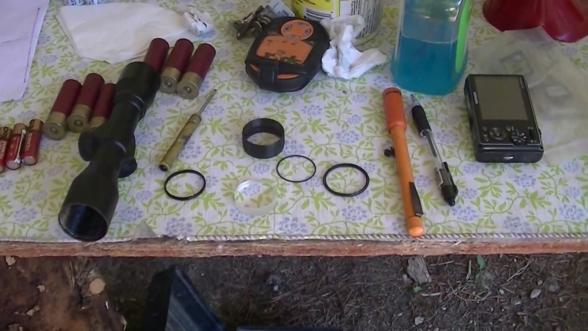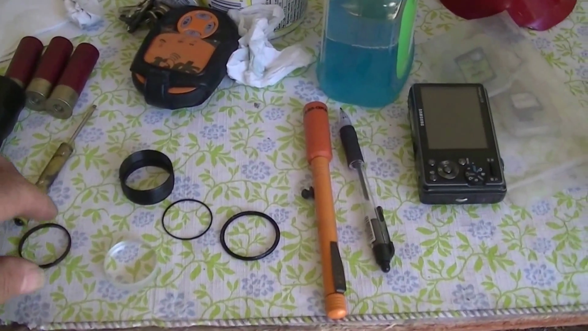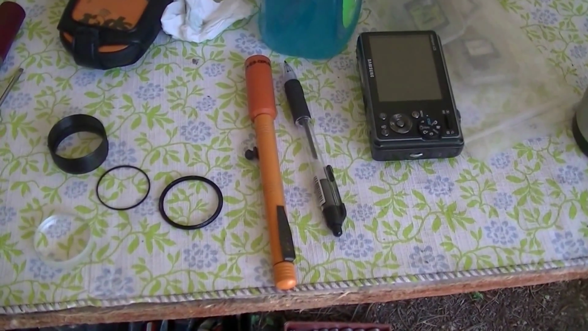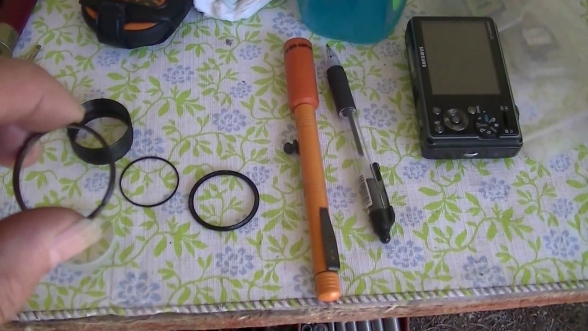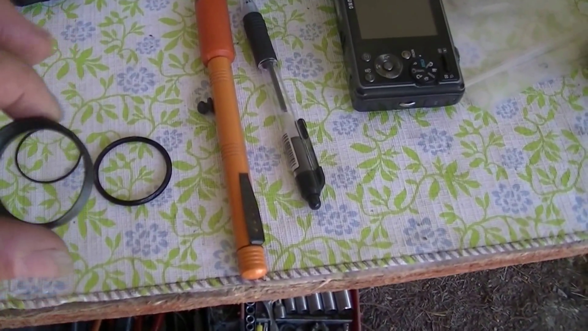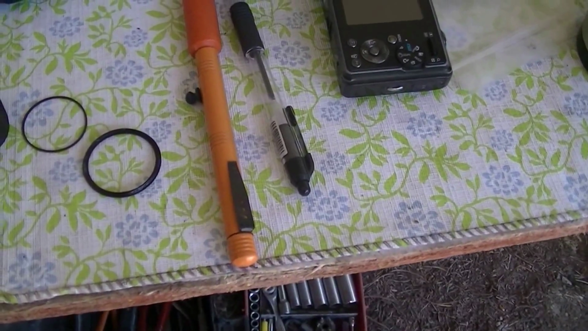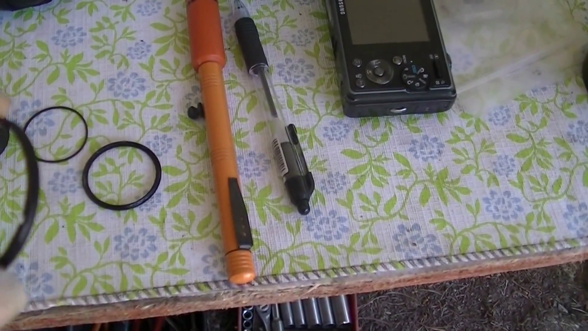I fixed my scope. The glass that's here, the ring that screws on to this ring here that holds the glass tight with this seal that's here, this part here, it came loose and it came out and it caused the glass to fall out.